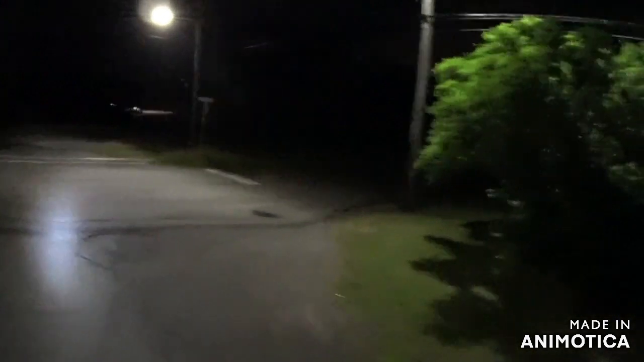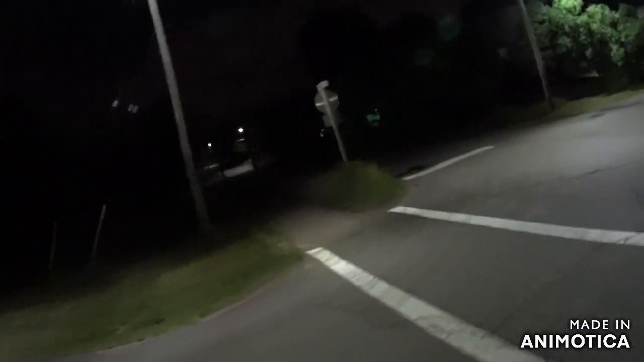Let's speed up a little bit here because it's a little bit of a downhill grade. I actually circled back just to see if it was still going to keep going, or if it actually was following me, but it turns out it wasn't. I'm just a little suspicious of lone vehicles at like 2 in the morning.